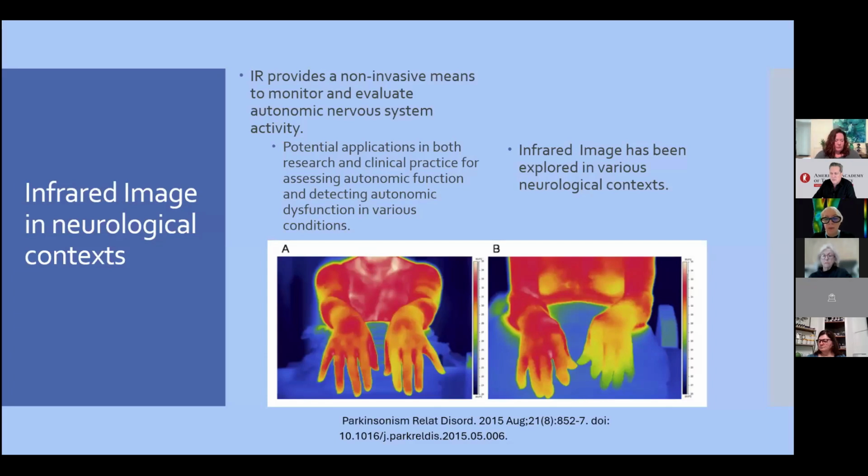Here, for example, we have two images from a paper about Parkinson's disease, and we can talk about Parkinson's disease as principally motor symptoms at first, but it isn't.